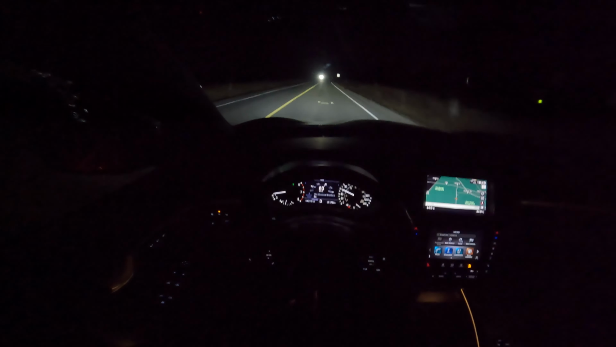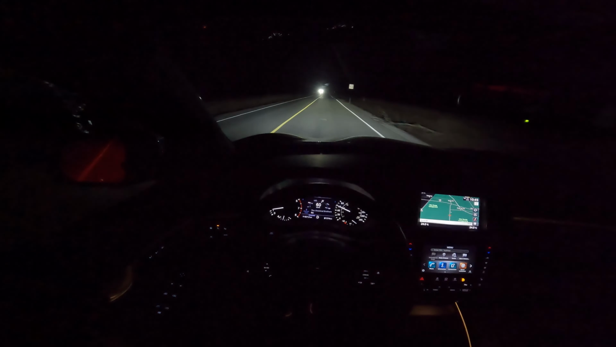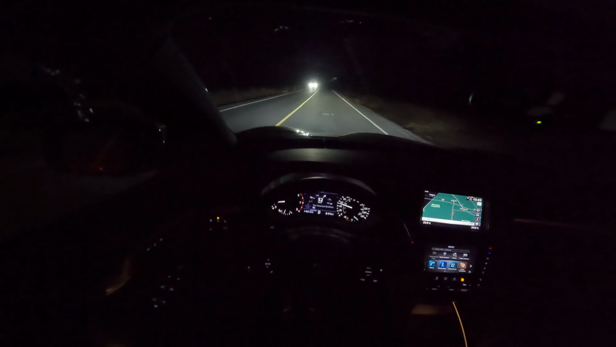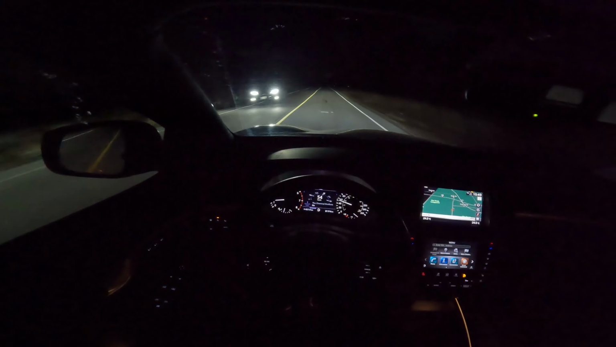It's nice that we have LED headlights, right? I mean, you'd expect it at this price point, but not all cars these days have LED high beams, pardon me.